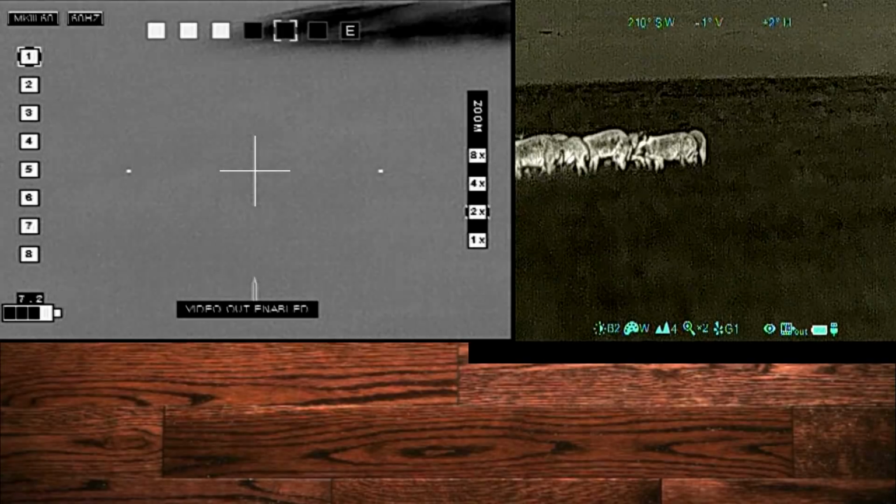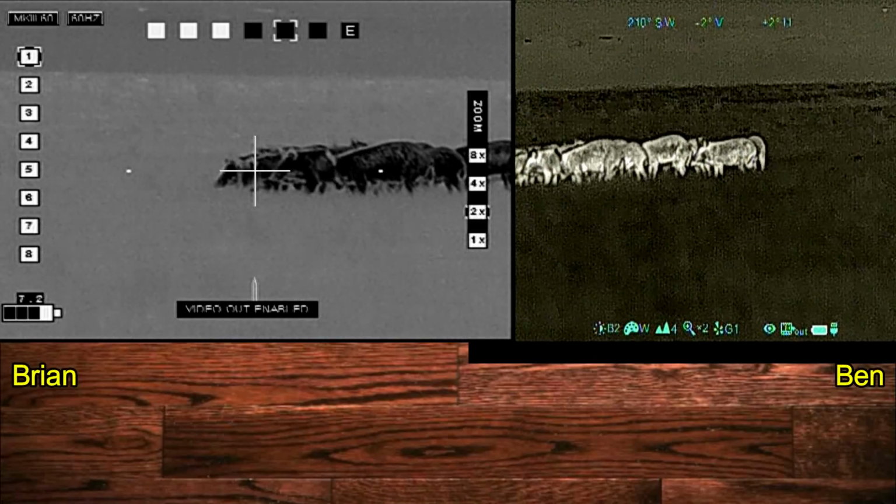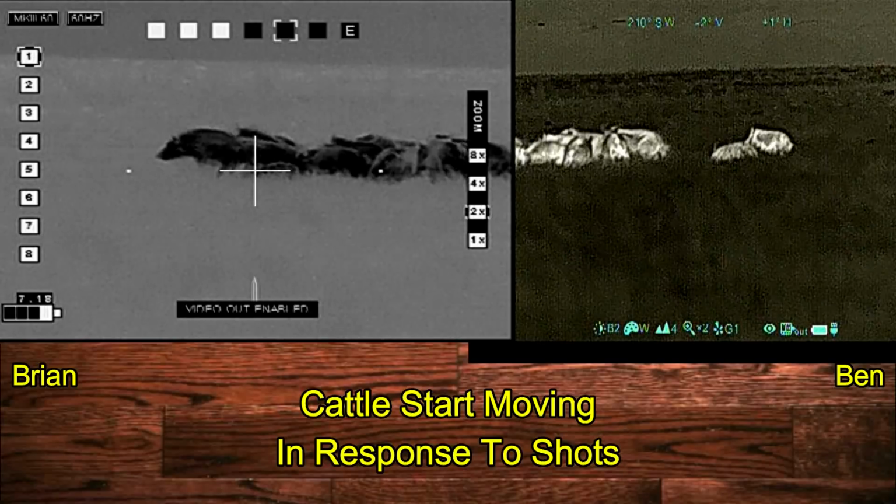Shooter ready when you're ready. Ready when you are? 3, 2, 1.